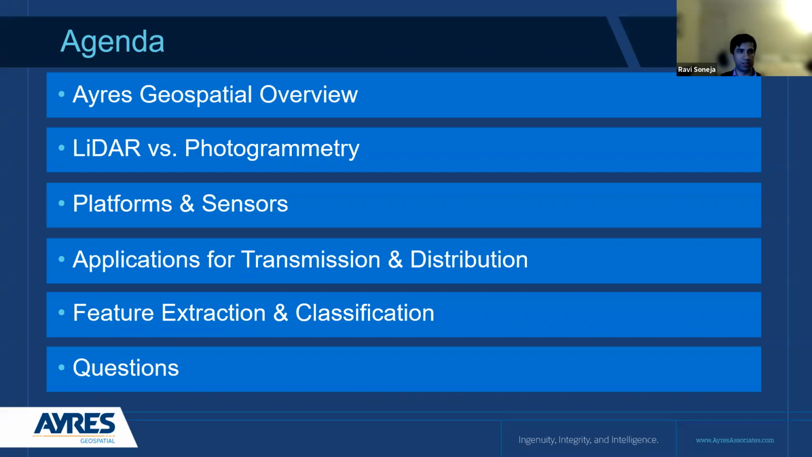Just a brief look at the agenda for today. A couple of the different topics that I'm going to run through here. I'll try to touch on these at a kind of high level. I think a lot of these could actually be presentations in themselves. And then hopefully at the end here, we'll have some time for questions as well.